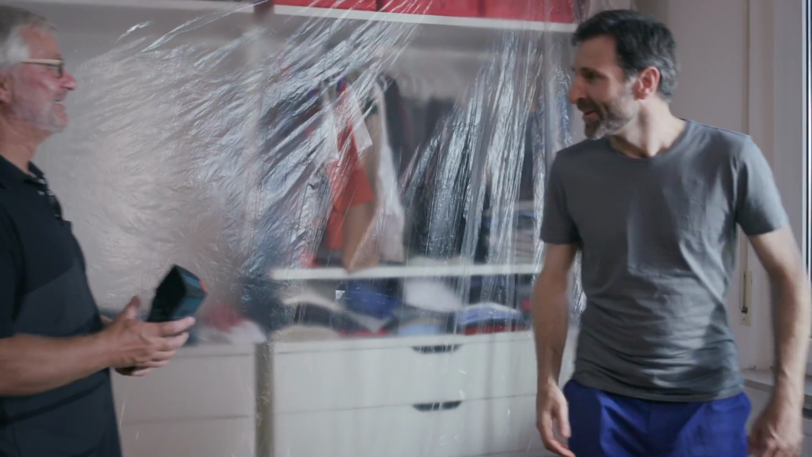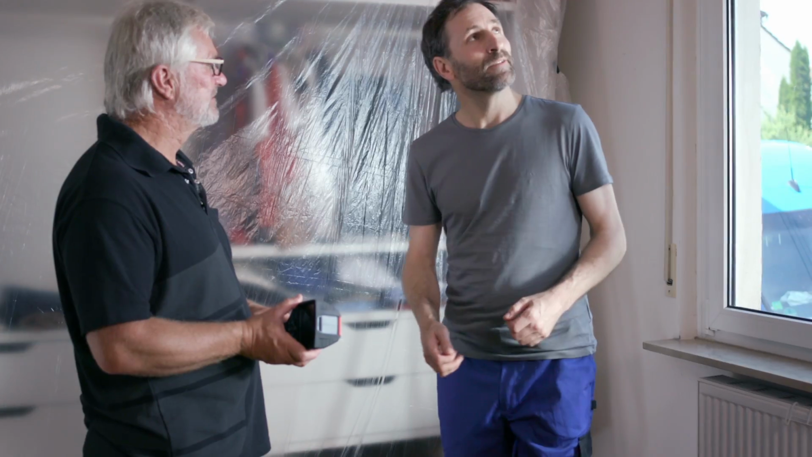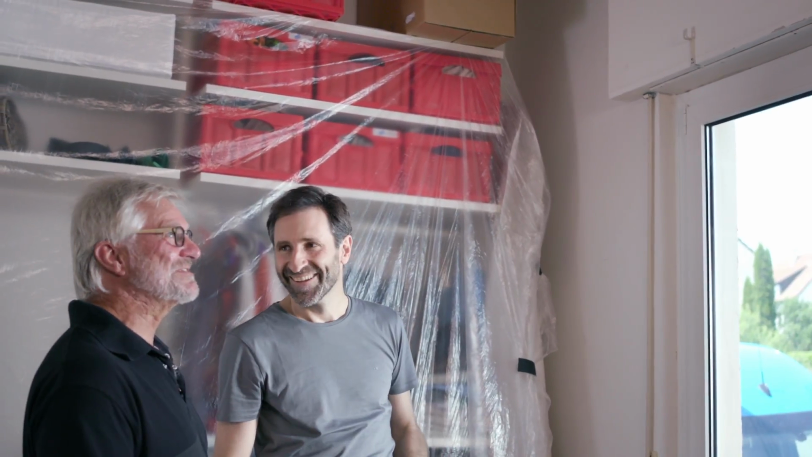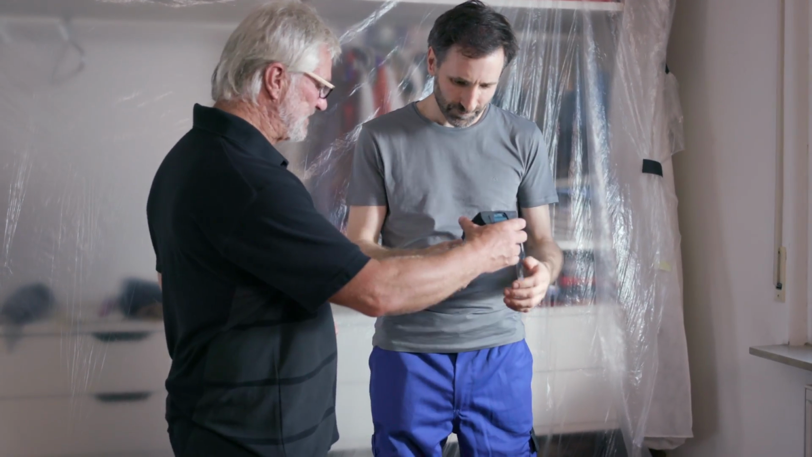So, Joachim, we're looking to modernize the whole house, so I need to check every room for thermal bridges to make sure that the radiators aren't emitting heat for nothing. That makes sense. Exactly. And in this room here in particular, take a look for yourself. I reckon that the old roller shutter box is going to be a problem area. It certainly looks that way, yes. However, I'd need some proof of this to show my customer. Okay. Perhaps you could help me here. That'll be our first use. I'll pass the GTC over to you.